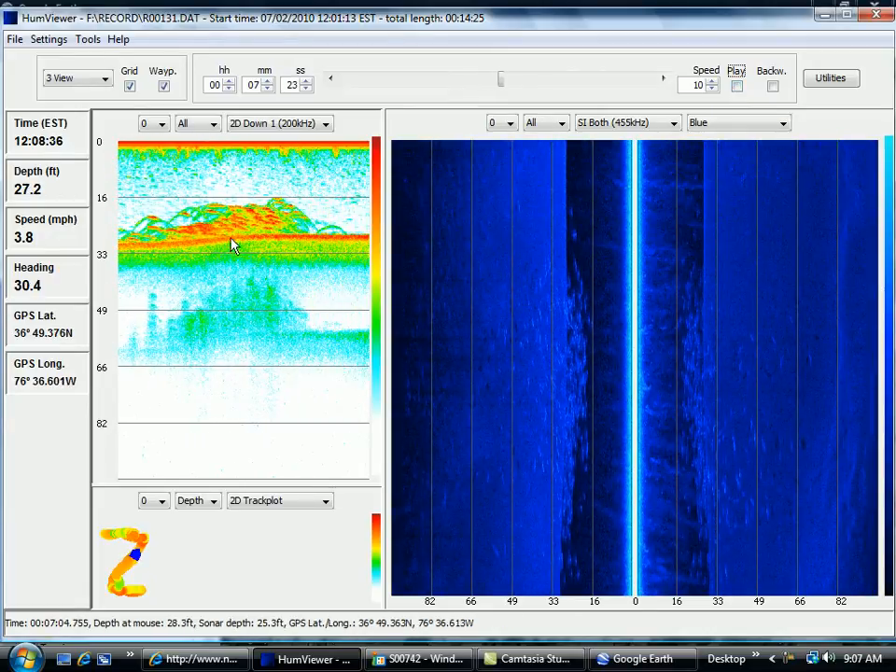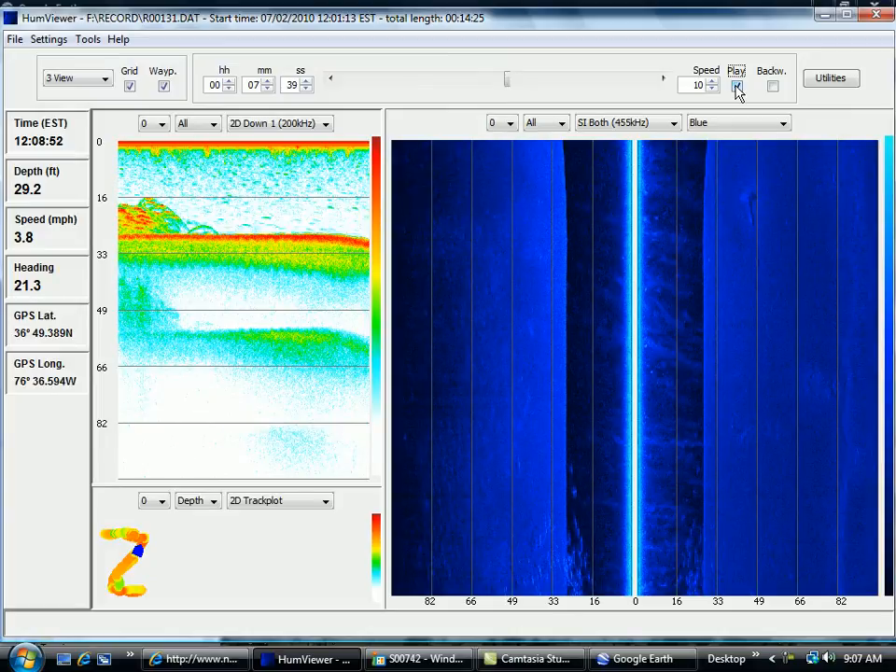Stop it right there. What's nice is you can look at my downward-looking sonar and see all these specks, and I'm once again about positive these are gar. I can tell, like I said, because they're very long. The bodies are very long, and that's a lot of gar, but there's more to come. So we cruise along here.